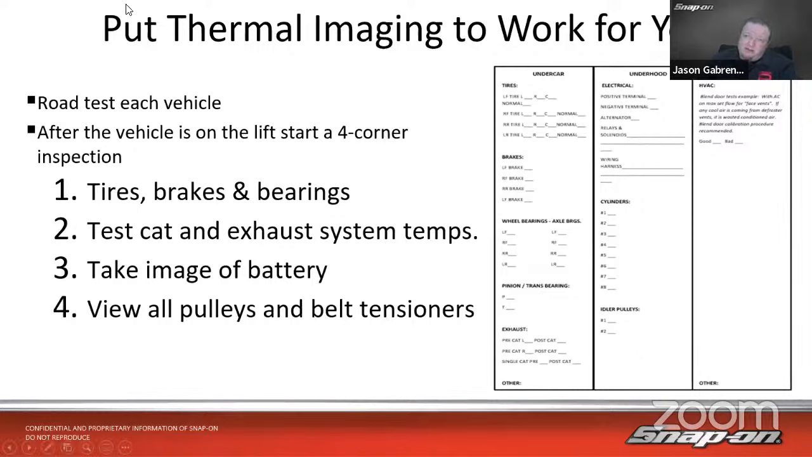So we want to road test each vehicle. And after that, we put it up on a lift and start a 4-corner inspection. We'll do the tires, brakes, and bearings because those are probably going to cool off the fastest. We want to make sure we get those checked. Test the cat, test the exhaust system temperatures. You could actually get it up and running again if you needed to.